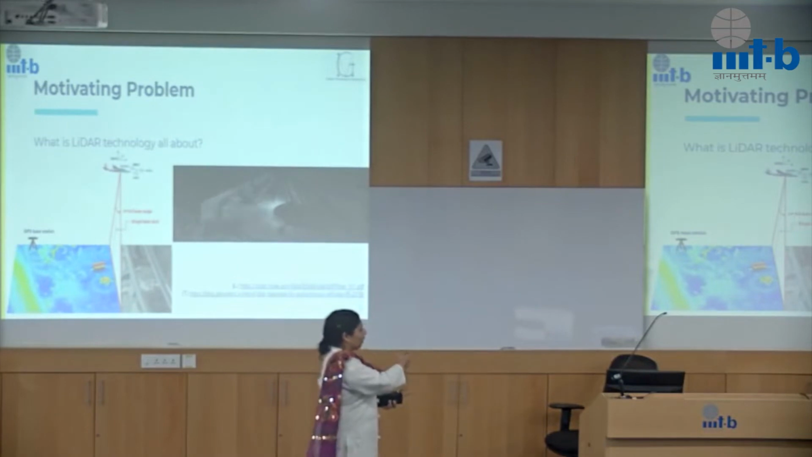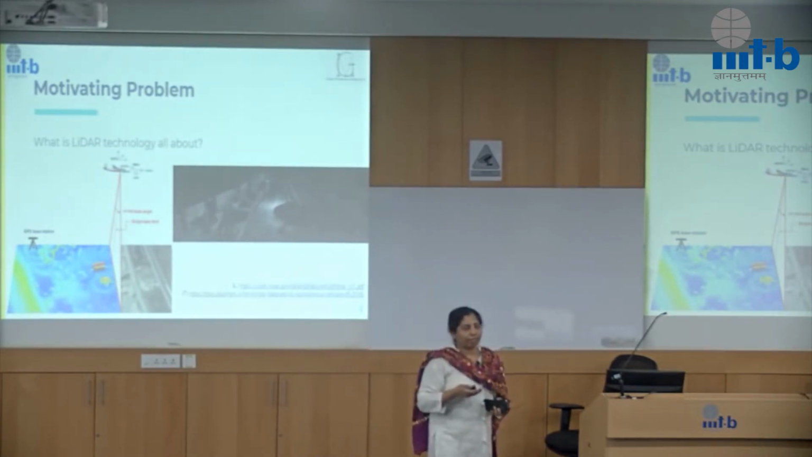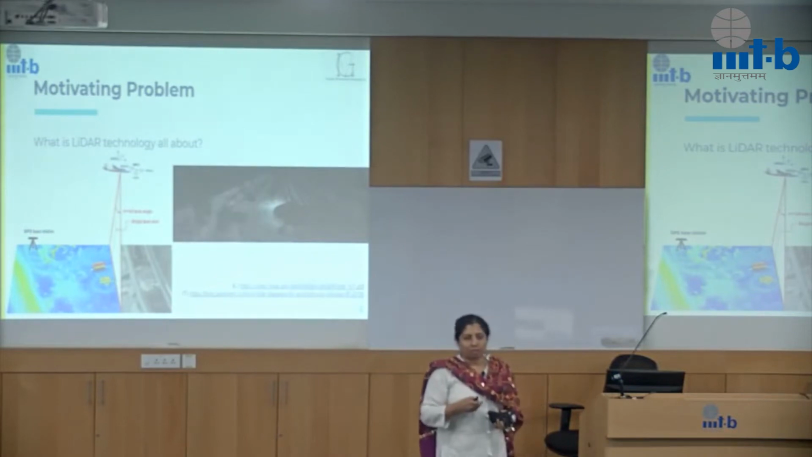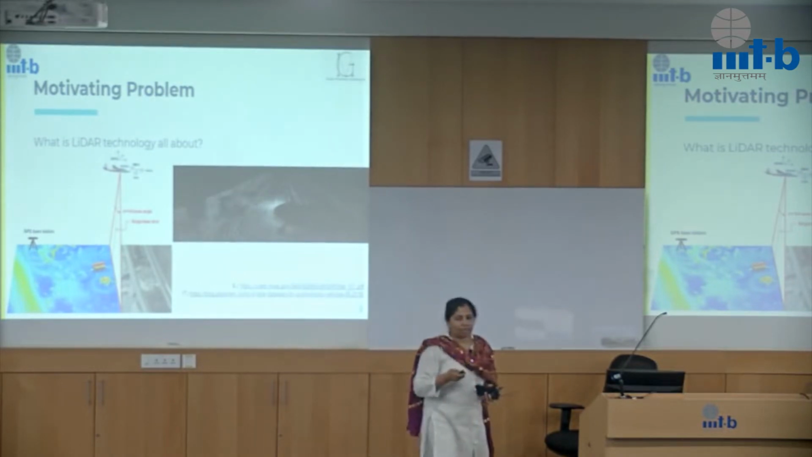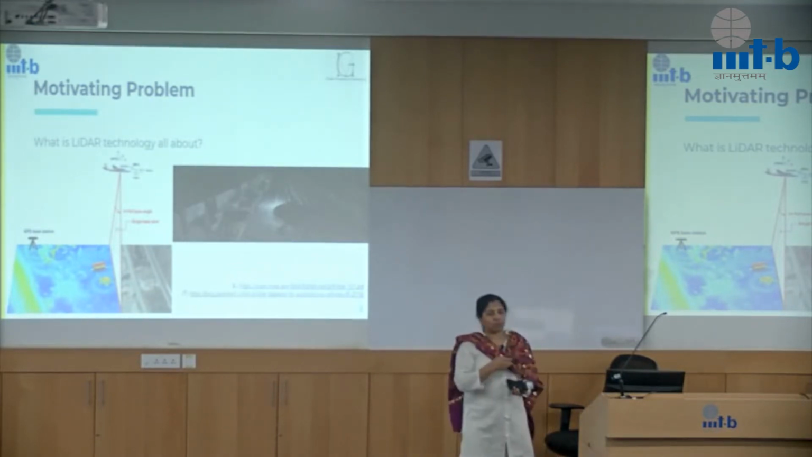The one that you see on the left here is airborne LiDAR, which is aerial LiDAR, which is usually captured using low-flying aircraft or using drones. The one on the right is vehicle LiDAR or mobile LiDAR, which is used for autonomous vehicles. There are two more types: terrestrial LiDAR, which is used for scanning buildings at the ground level, and satellite LiDAR, which is captured using satellites. So these are broadly four different kinds of LiDAR, and this particular talk is focused on airborne LiDAR.